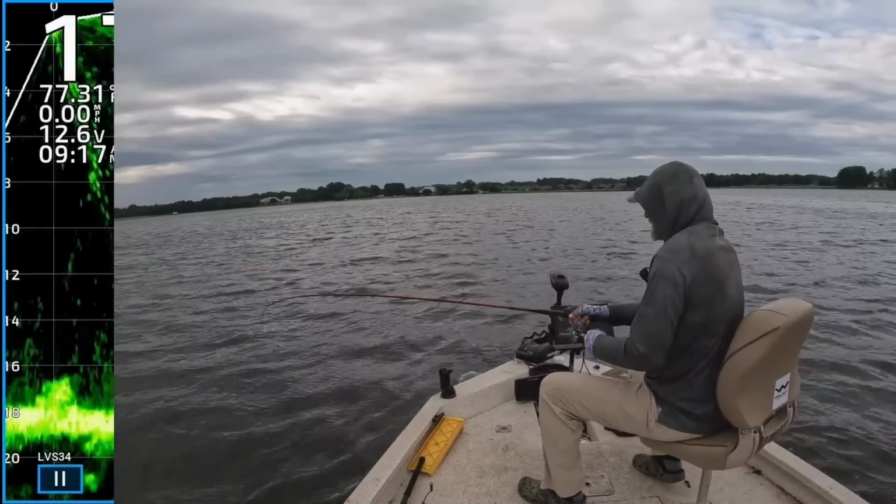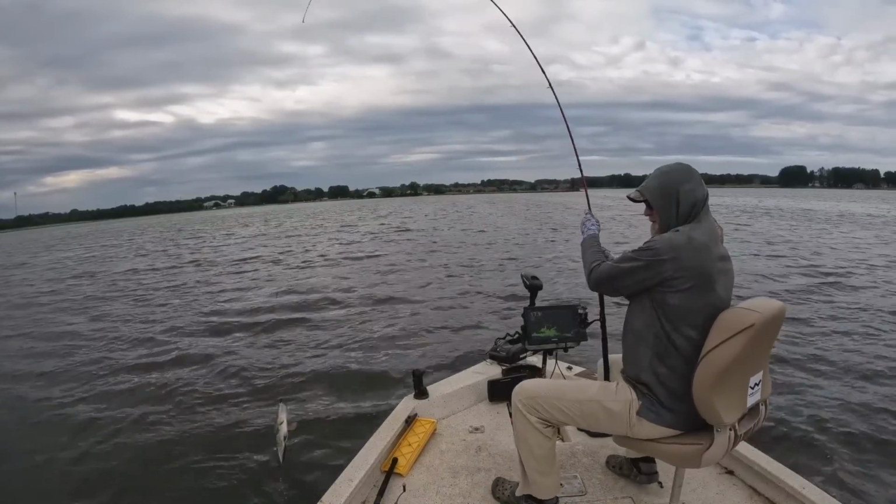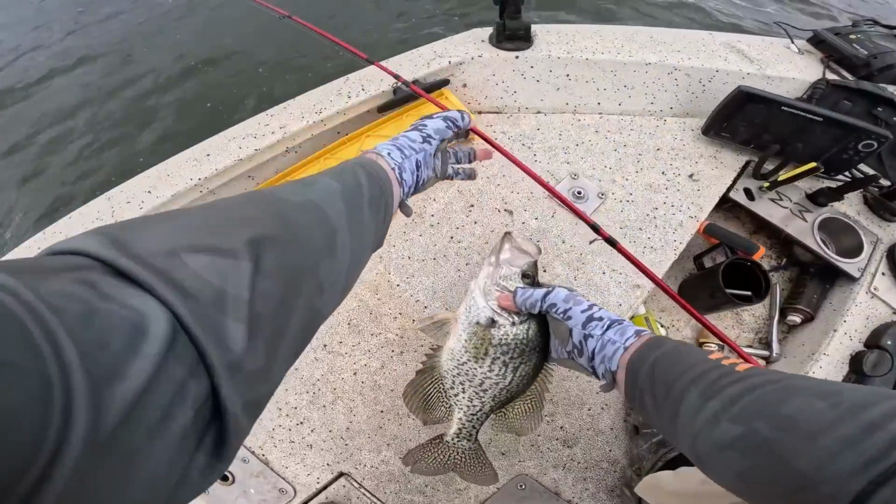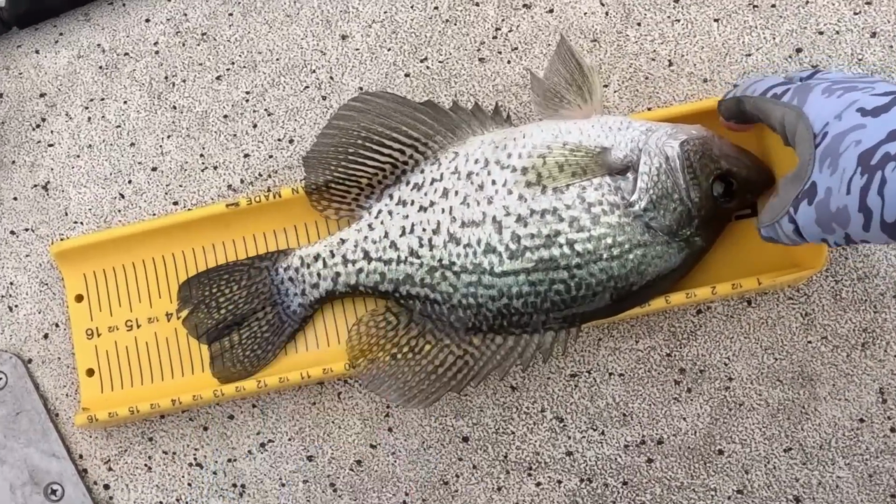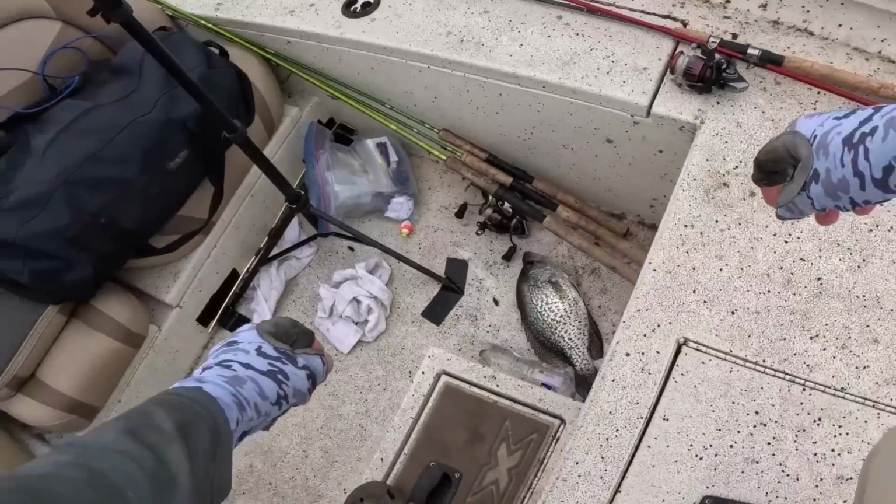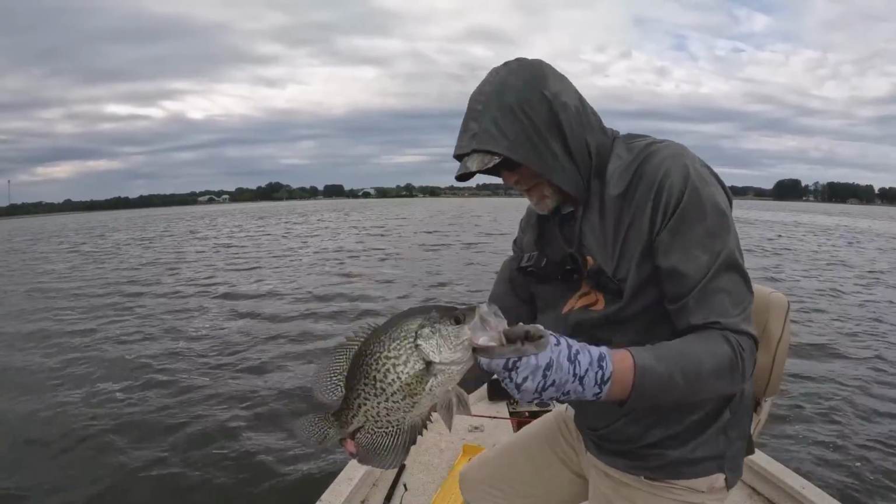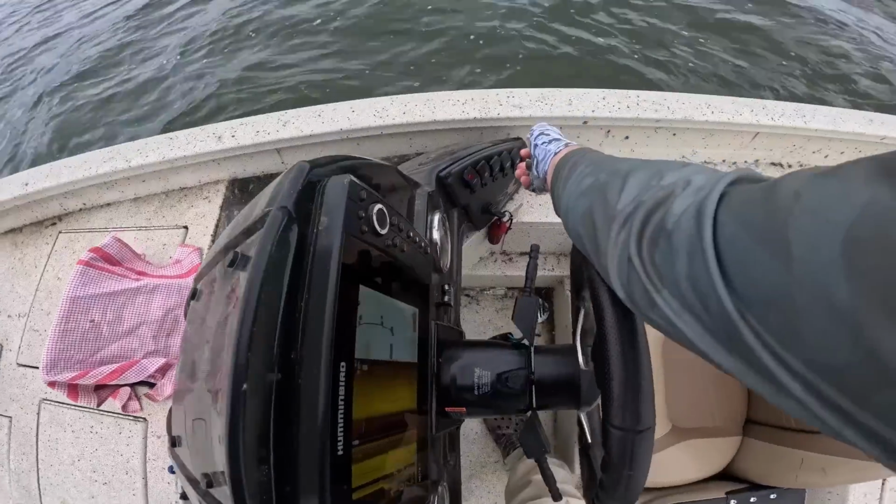We are keeping them today. Get in the boat. Look at that one. That's a way to start the day right there. Almost 14 inch. Oh, dude, sorry. Almost 14-inch black crappie. Get in there, boom. Oops, I'm getting some water.